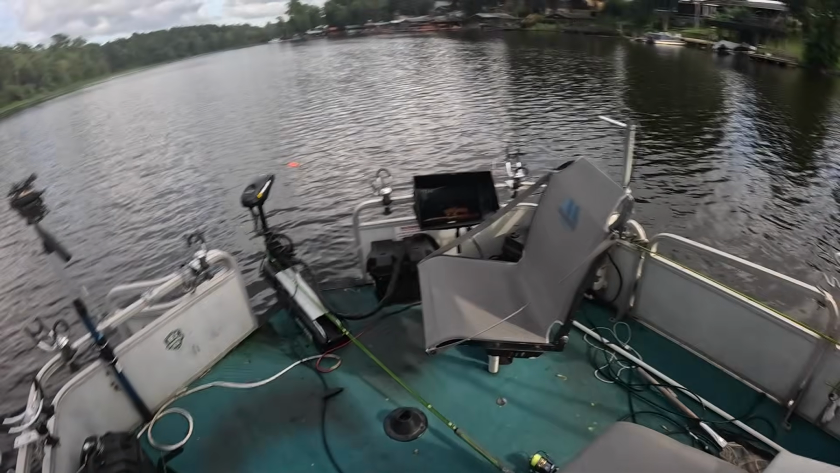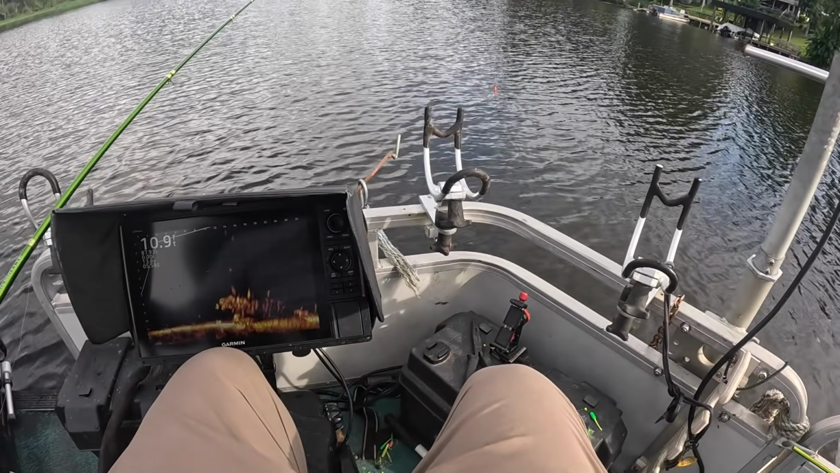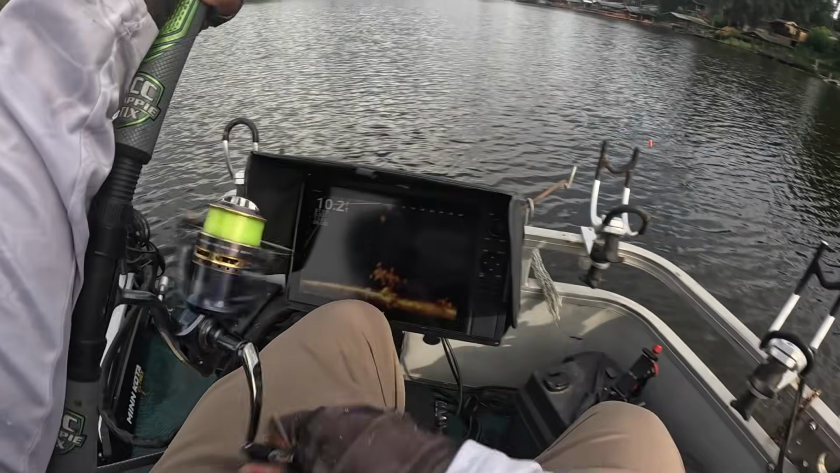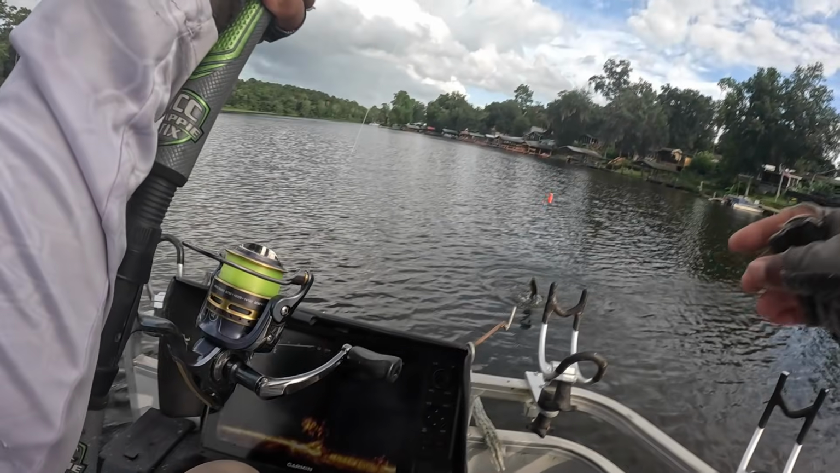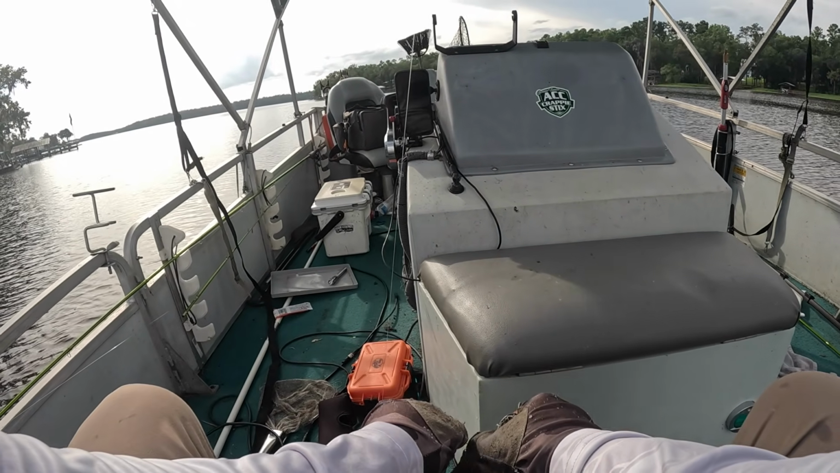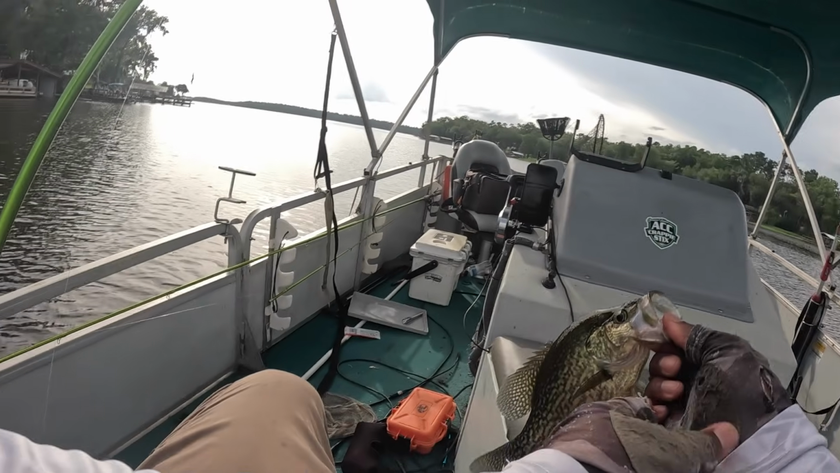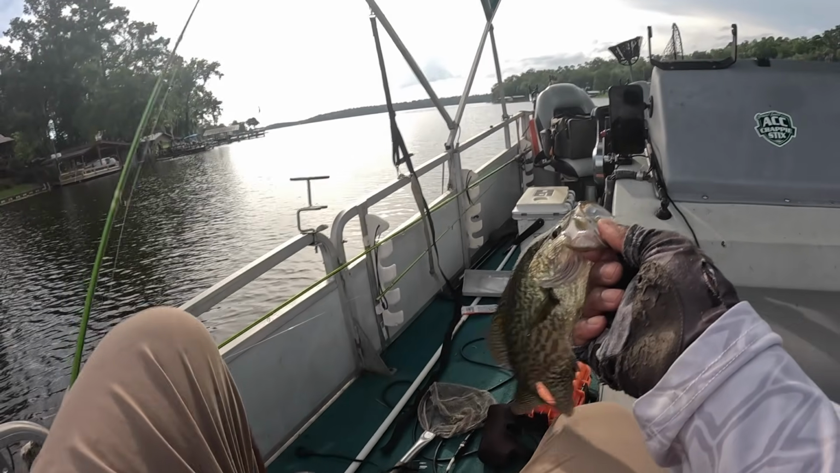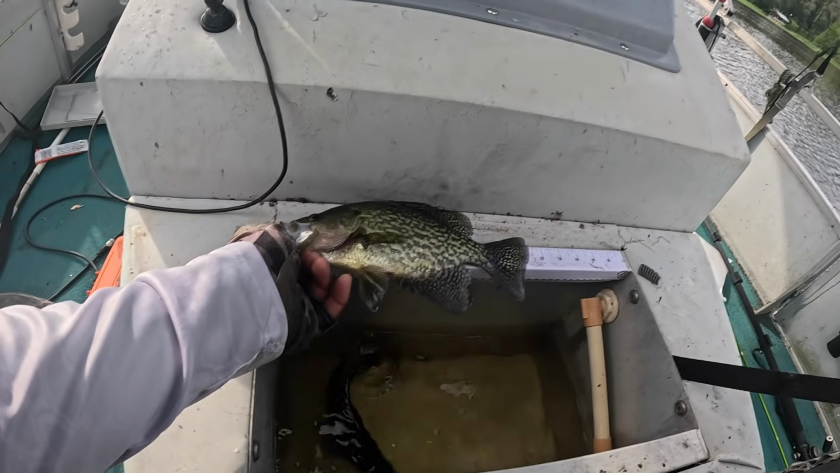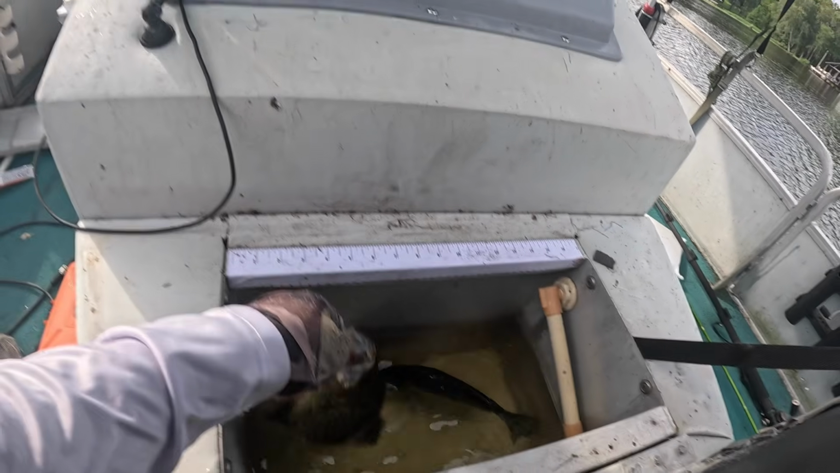See if we can get another one. I mean, just look at that screw right there. Get another one. Got him. Get him there, y'all. See there. Now let's check this fish out. And I'm pretty sure he's 10, but let's verify. Trust but verify, folks. See that? That is an 11 and almost 1/2 inch fish.